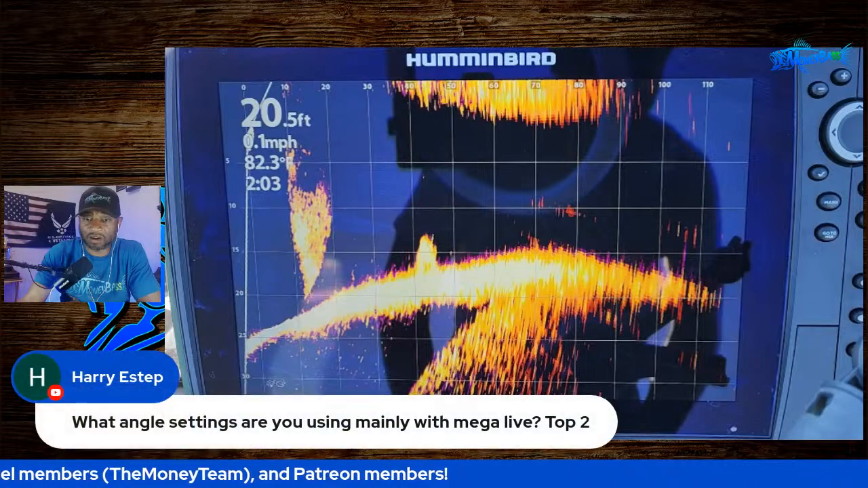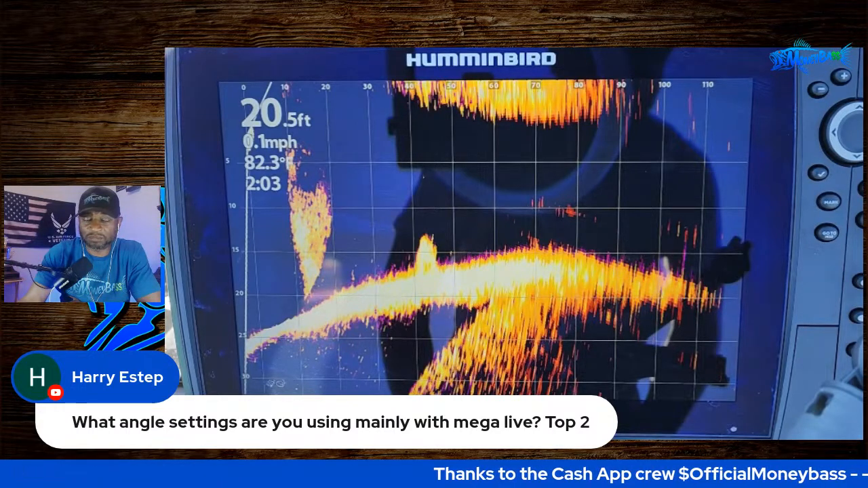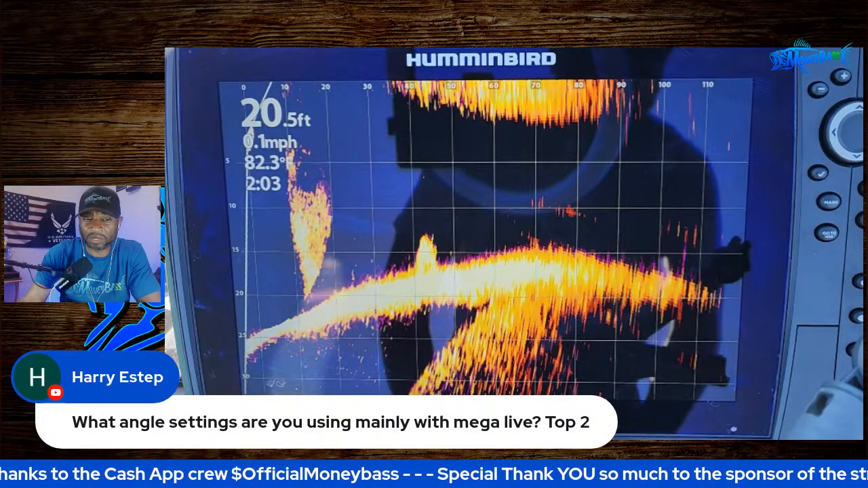So Harry already has a question. He says, what angle setting are you using mainly with Mega Live top 2? So in the settings themselves, I think I have it set on 30 degrees, I believe.